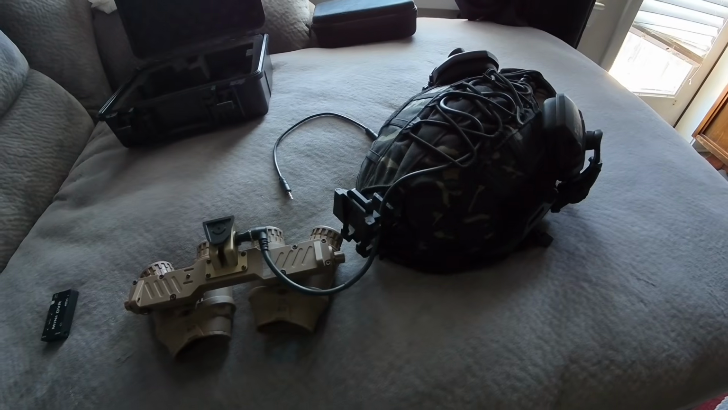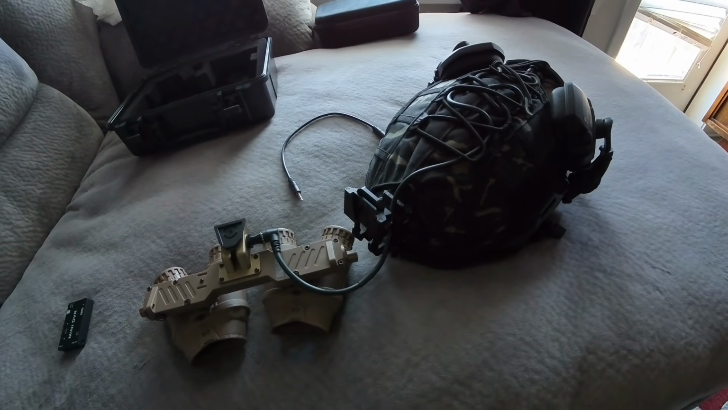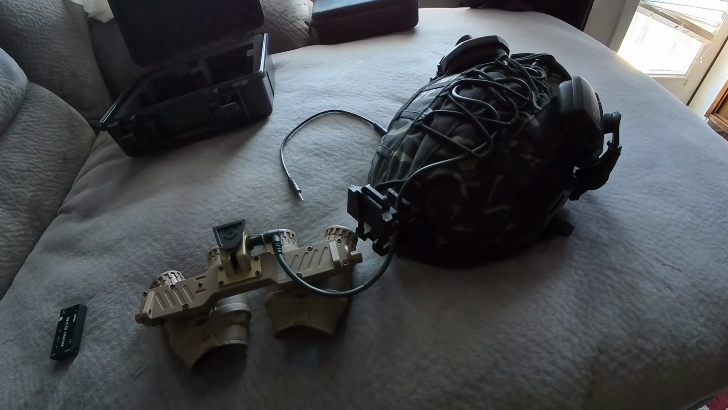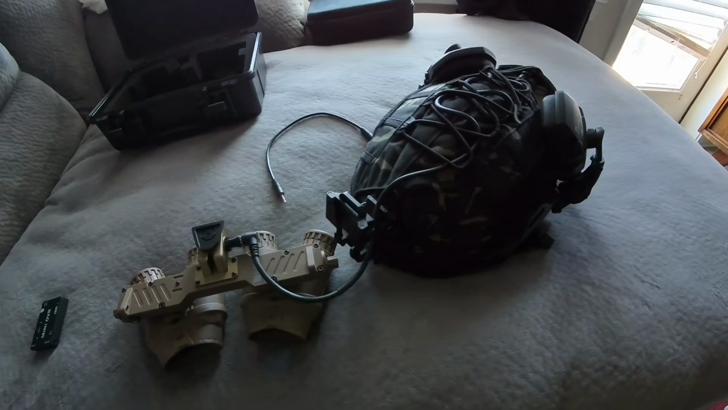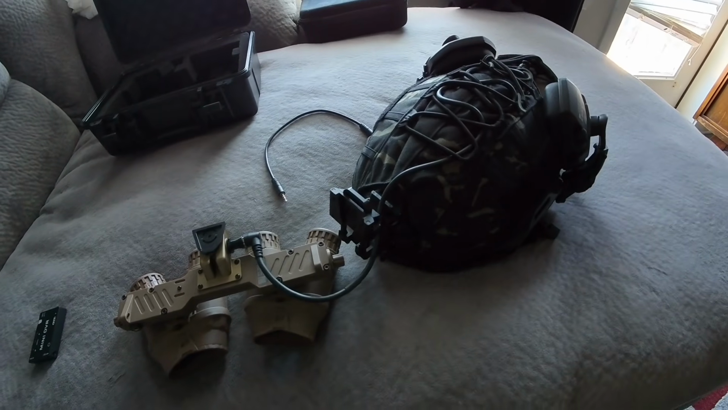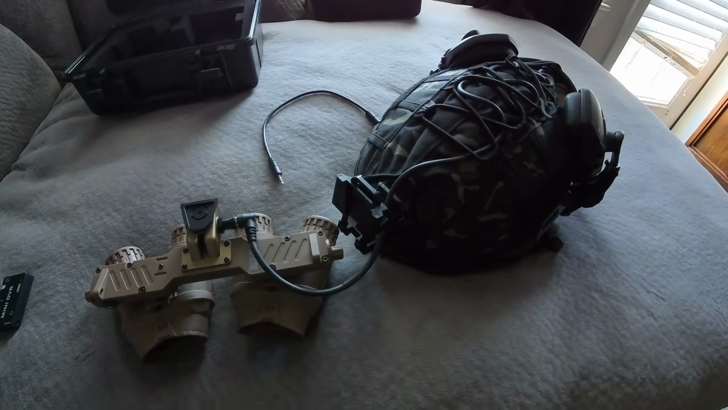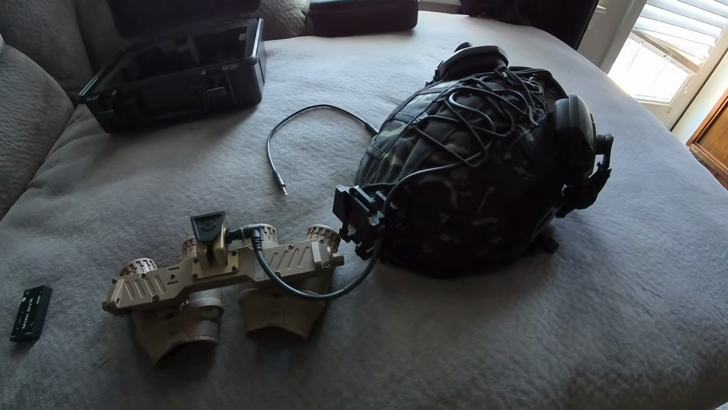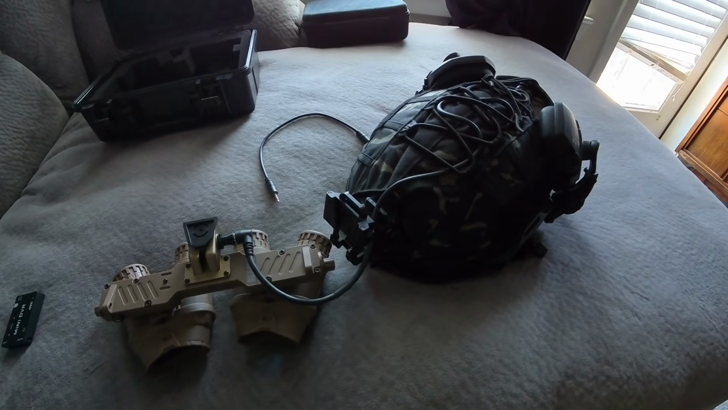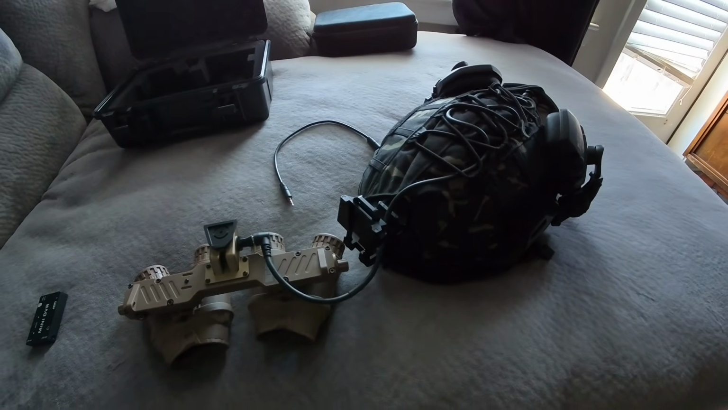They said it was because of low quality batteries, so they sent me a replacement of the original battery pack, which came in January 27th. So another couple months for me to actually get to use this thing.